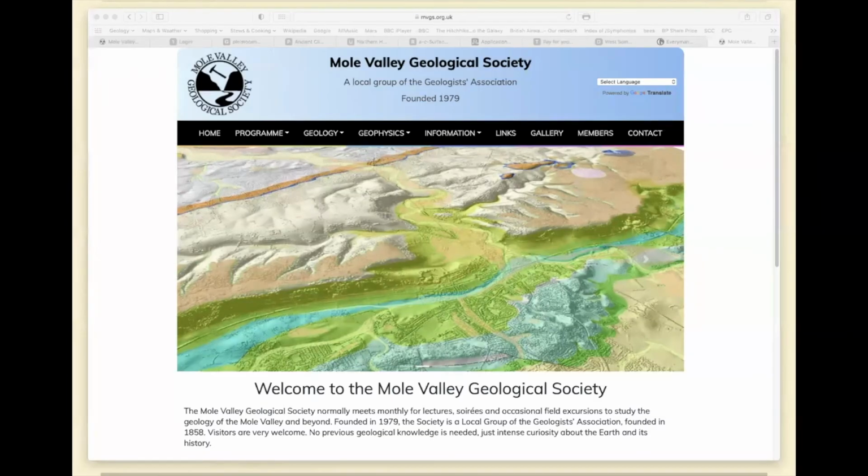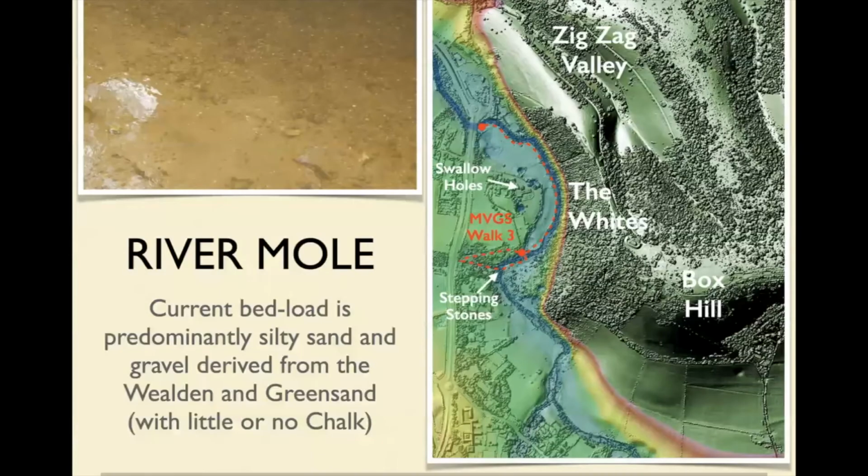This is also rather a nice 3D image of the LIDAR data. There's the Whites, and there's Druid's Grove there. So I'm going to start with walk 3, which goes down.